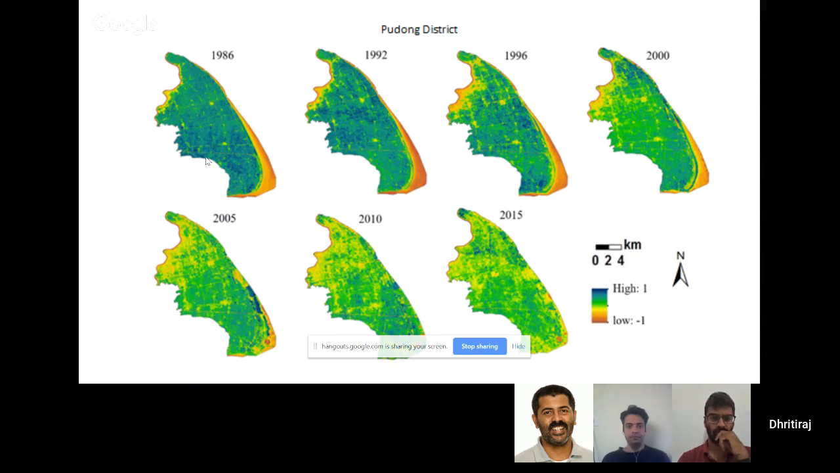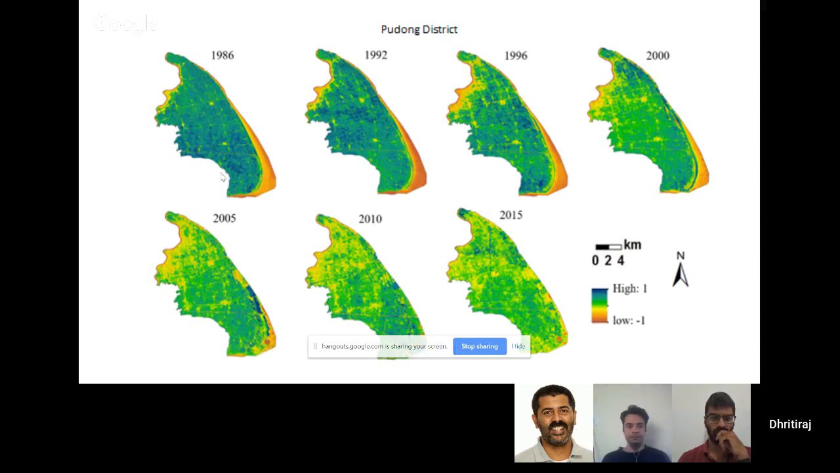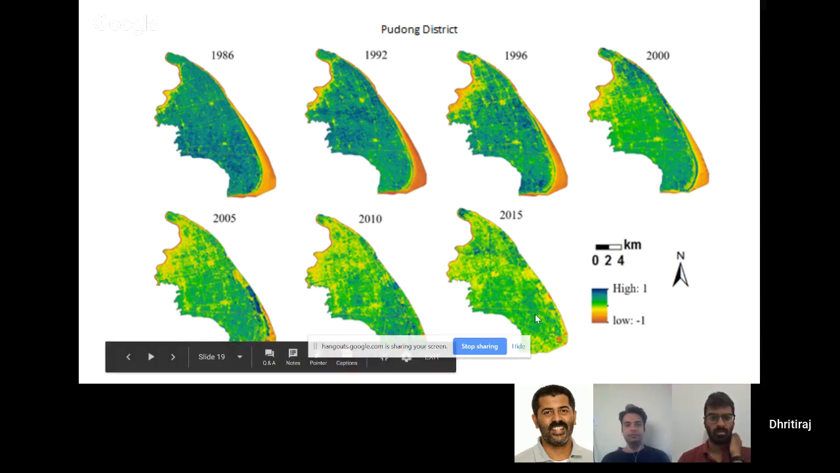This is a very quick NDVI time series looking at the Pudong district of Shanghai, which is very close to my university. So this is 1986, and over the years, if you see, they have reclaimed quite a bit of land. This is Pudong Airport currently over here, and you can also see the shift of greenness from the city center to the south of Shanghai.